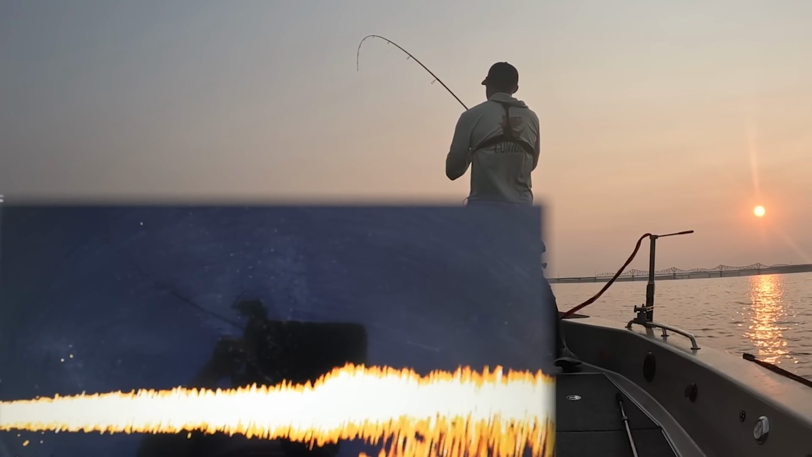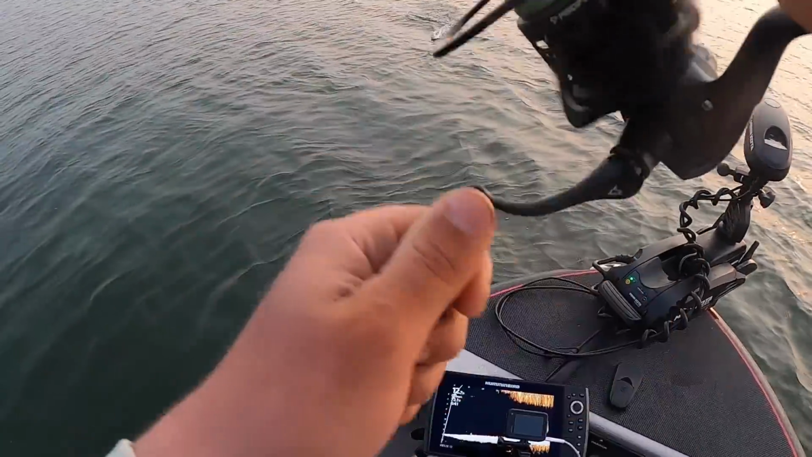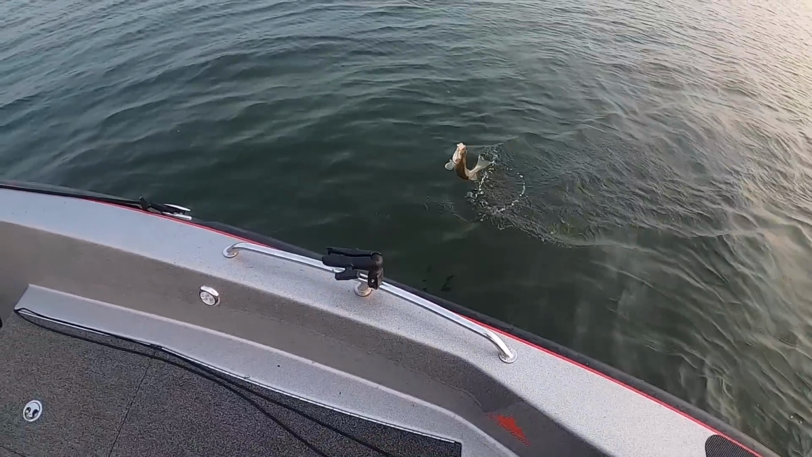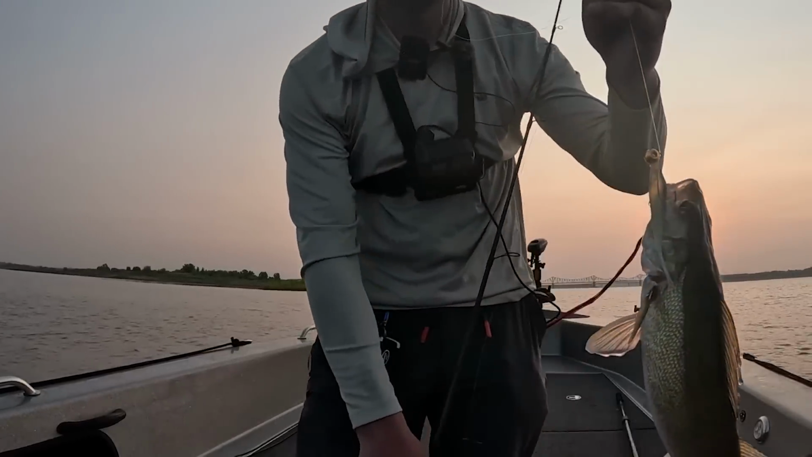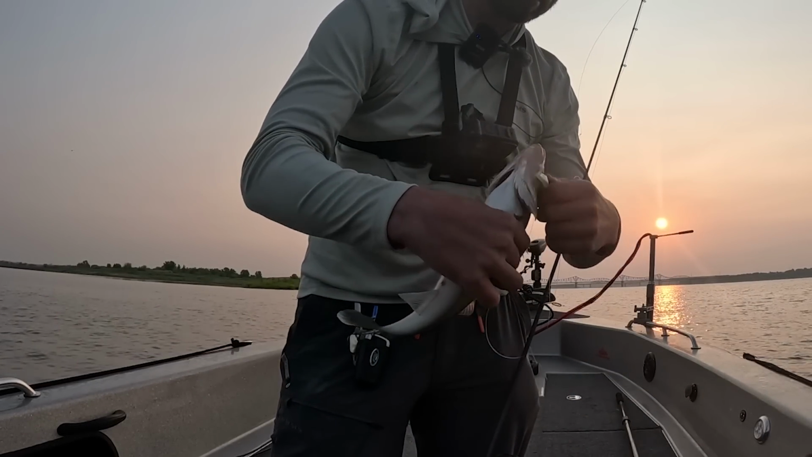All right, well, what do we got here? That was like my second cast. It is a walleye. Oh, there we go. This pattern will work. I was kind of assuming after talking to a guy at the gas station that there's probably a lot of fish like this in here.